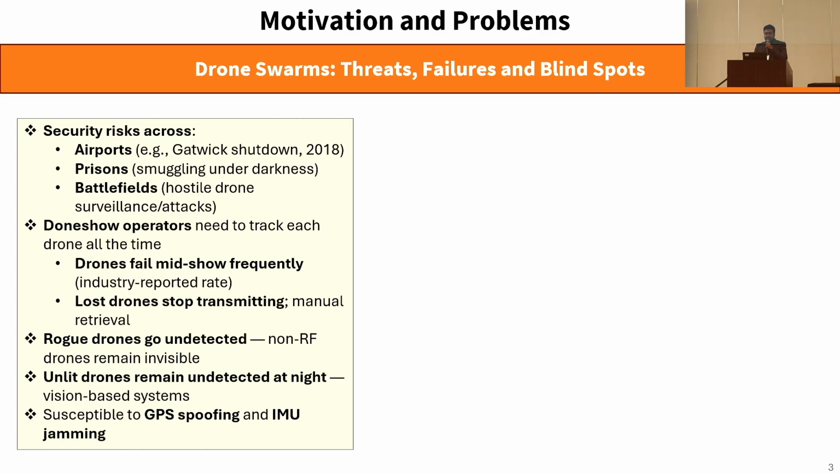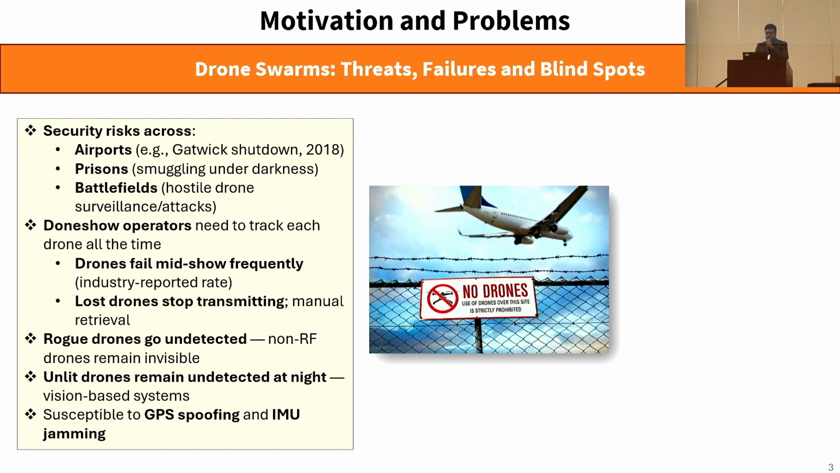So widespread use of drone swarms comes with some serious inevitable problems and concerns. Drones frequently create security threats at sensitive areas like airports, prisons, and military infrastructures with severe consequences. For example, Gatwick airport closure at 2018, smuggling of illegal goods under darkness in prison, and hostile drone surveillance or attacks at battlefield.